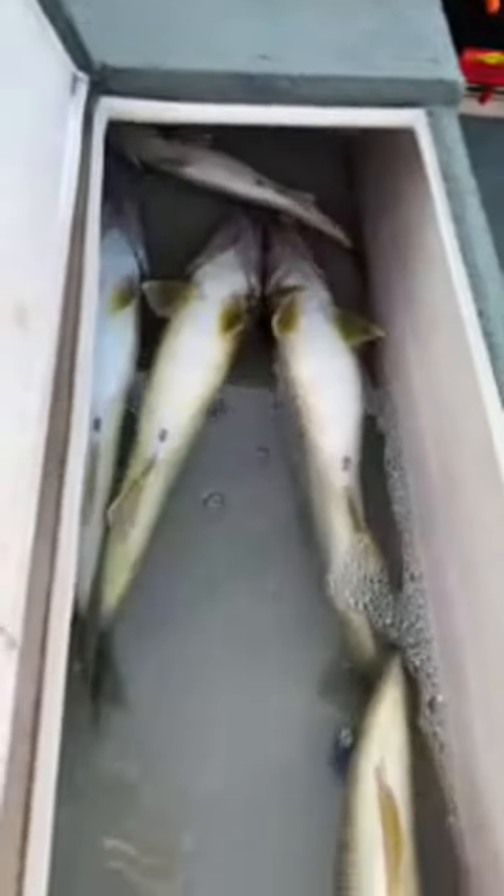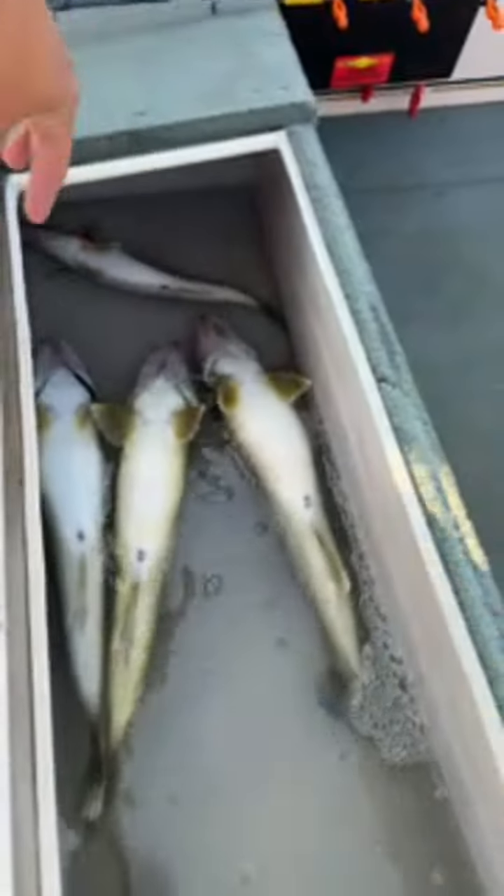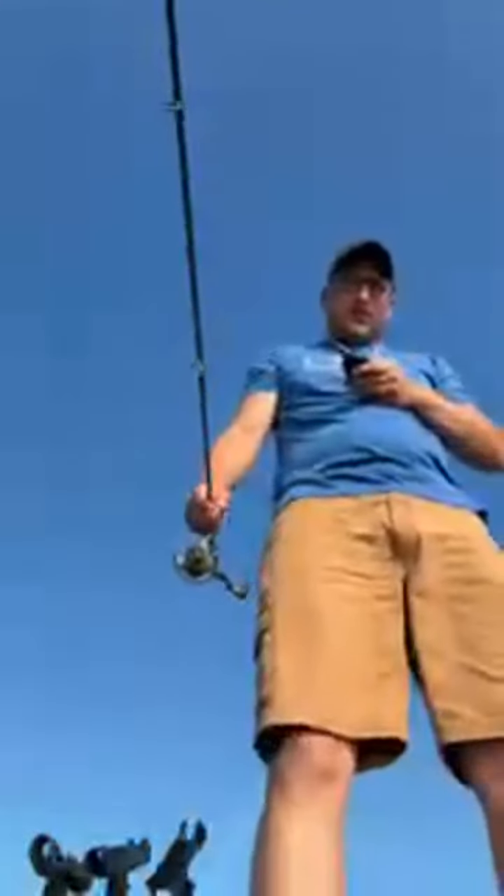Show you guys a box real fast. That big behemoth right there is 25 and a quarter. This one's probably 23, probably 22, 20, and the other one's like 17 and a half, something like that. Not huge, but there's 5 in there. Oh, all right, we got some fish coming back.